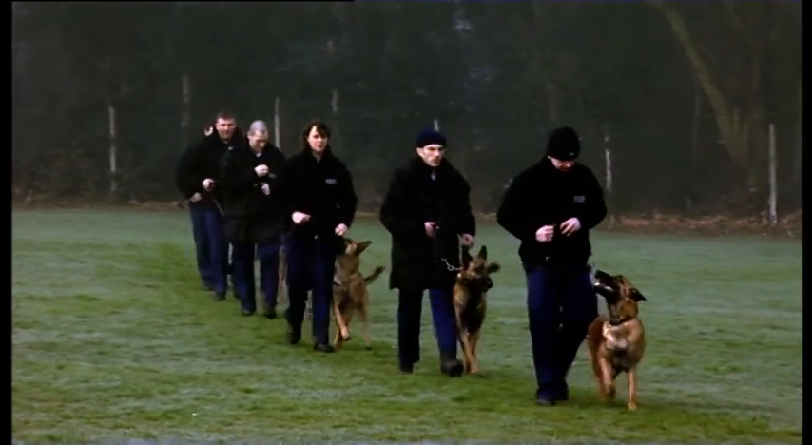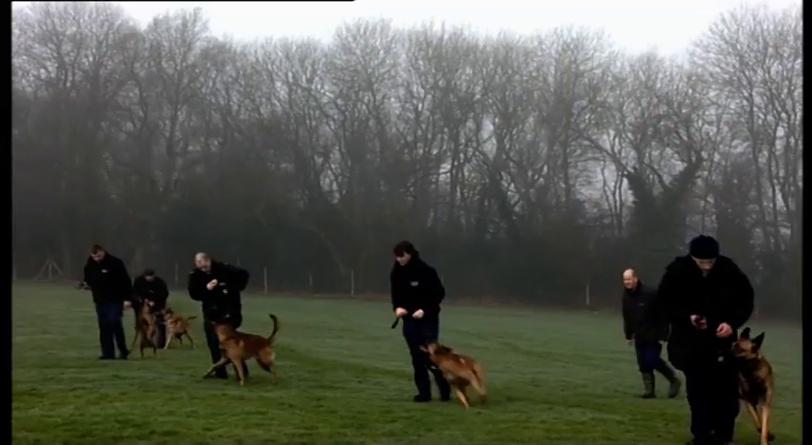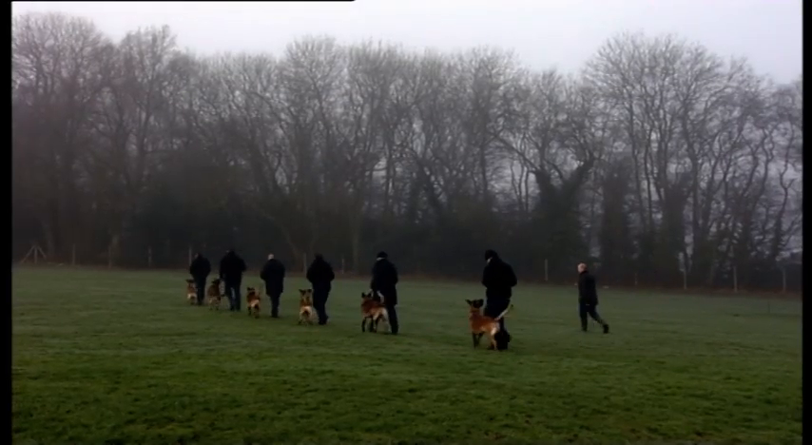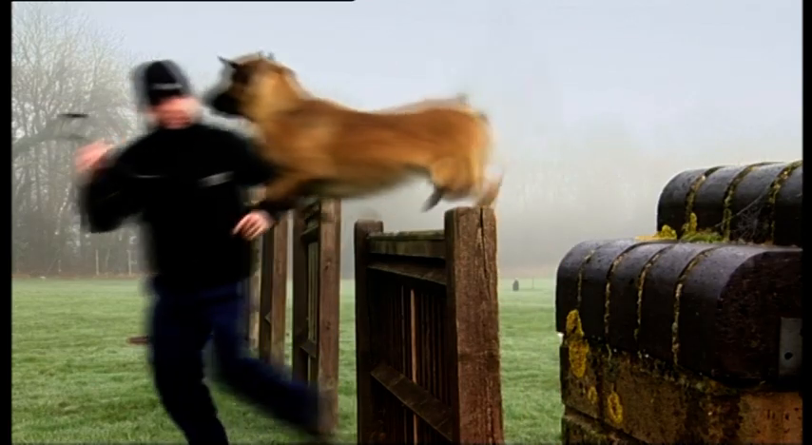These 6 are not yet police dogs. They're wannabes, learning their trade. About turn. Not all will make it. That's it. Good. The bar is set high. Only the very best will make it through training. Good boy.